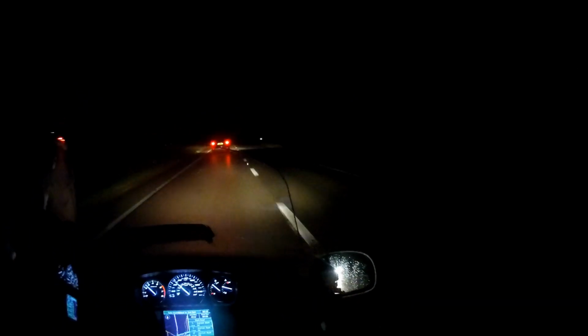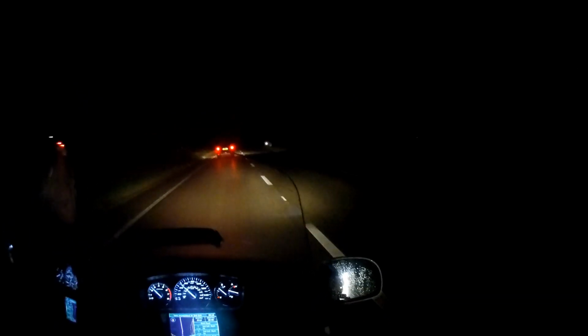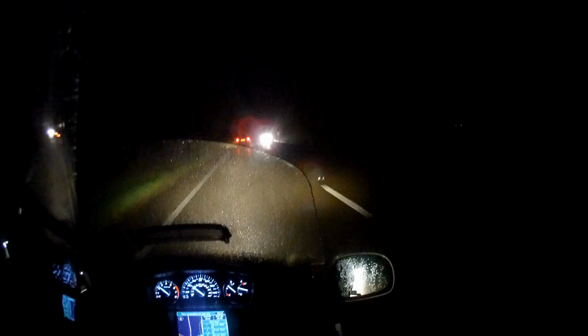I don't know if I prefer the white LEDs, but I'm kind of used to them now. And if I get a chance to let a vehicle get away from me, I want to try the high beam.